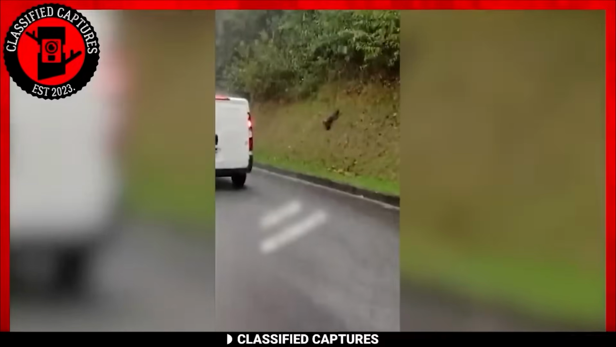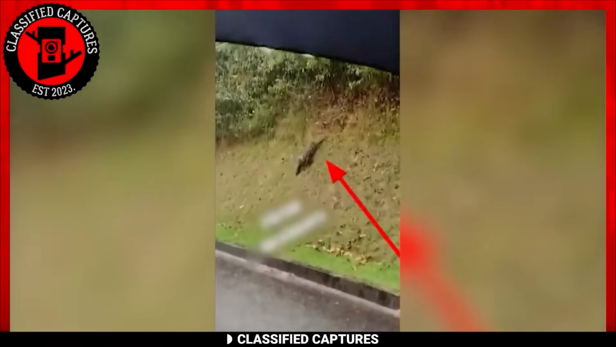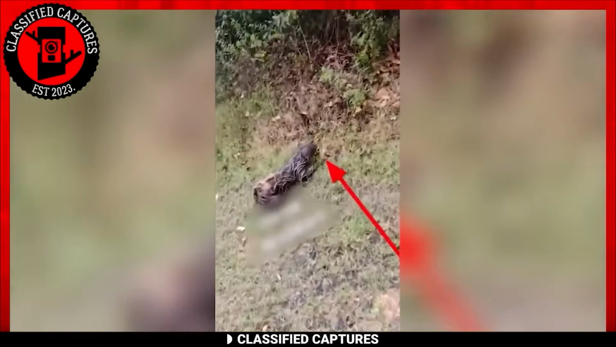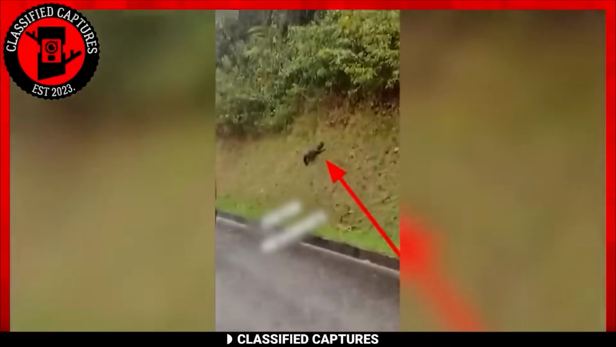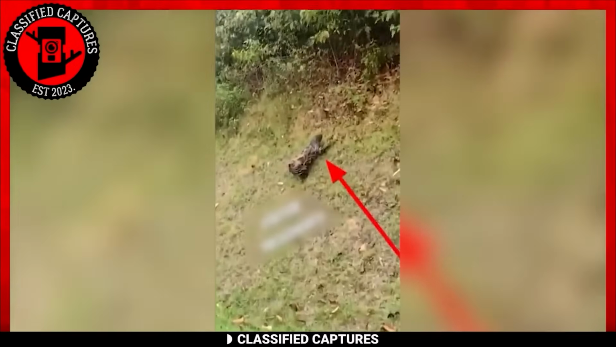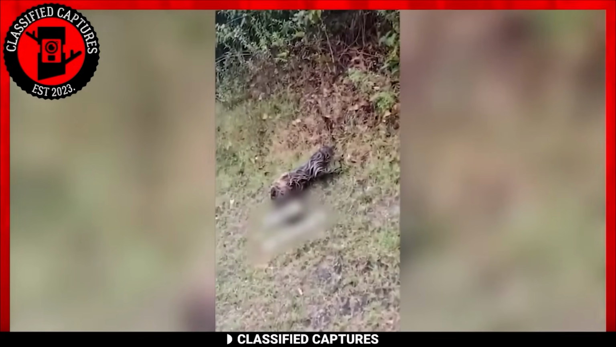In a world where strange creatures often capture our imagination, it's easy to jump to conclusions when coming across something unusual. Take this recent sighting, for example. During a rainy day, a peculiar creature was observed ascending into the woods. Its wet appearance gave it an otherworldly, somewhat eerie vibe, leading many to suspect it was an alien or cryptid.